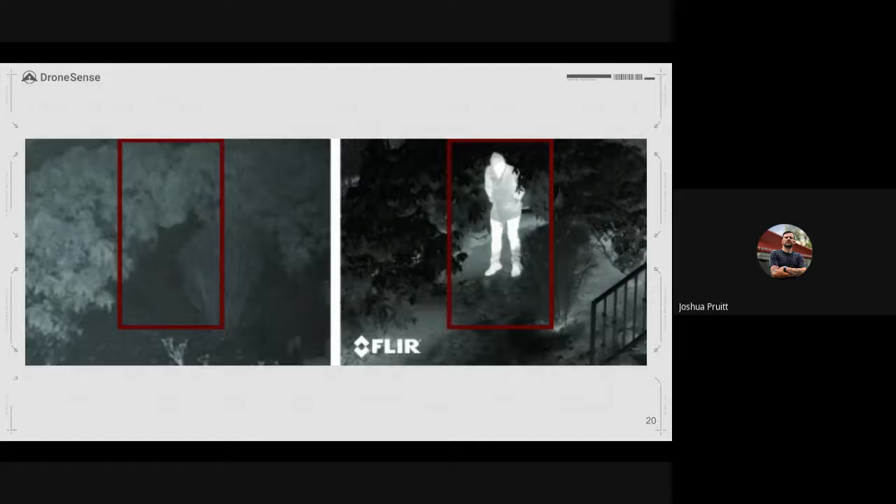But what if this guy is sitting in the shade of a tree and that's cooled him down significantly? So now that same thermal blindness applies in the same way, whether it's hot or cold. And that's why it is so incredibly important for you guys to get out and do some training to understand the capability and the limitations.